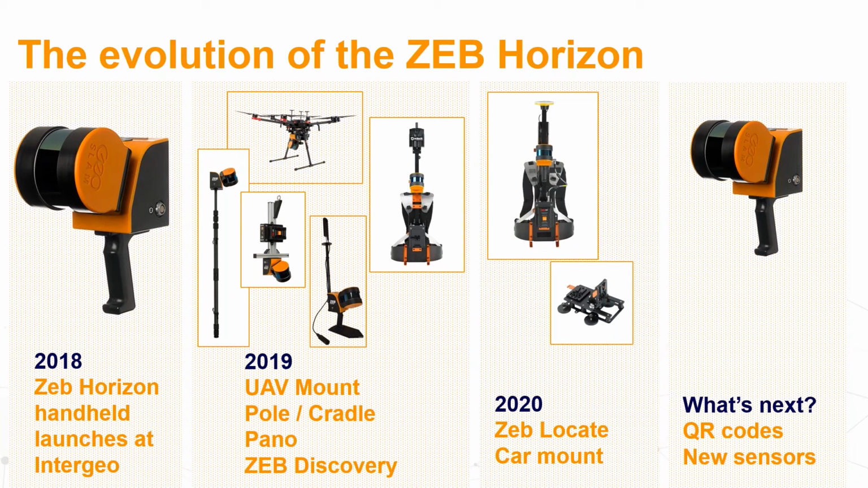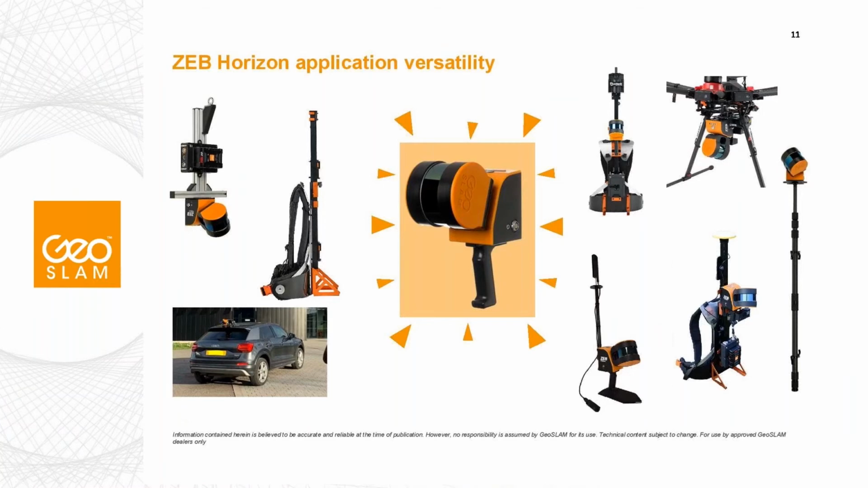We see a lot of potential sensors we can add to ZEB Horizon. Many of them we have tested, and our development team is working on many different sensors like QR codes, temperature sensors, Wi-Fi, Bluetooth sensors. So everything that can be added to the information coming from the laser scanner. It's really a very exciting development we can move on to for our next generation of products.